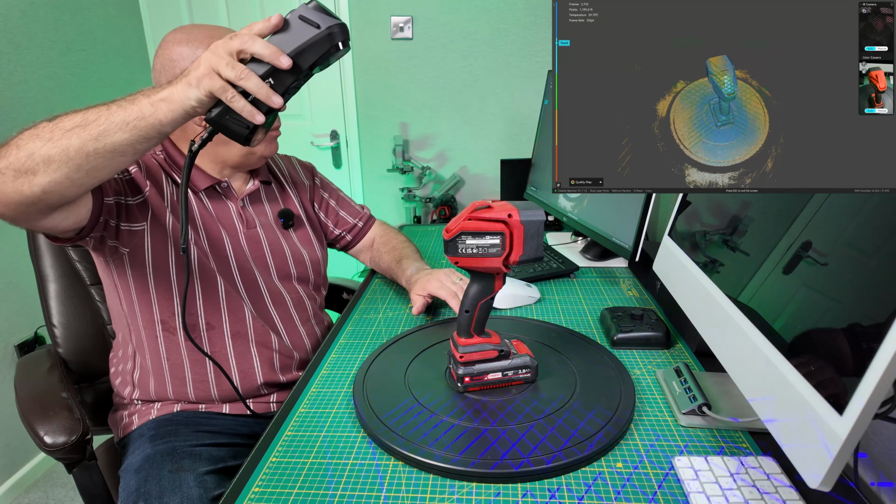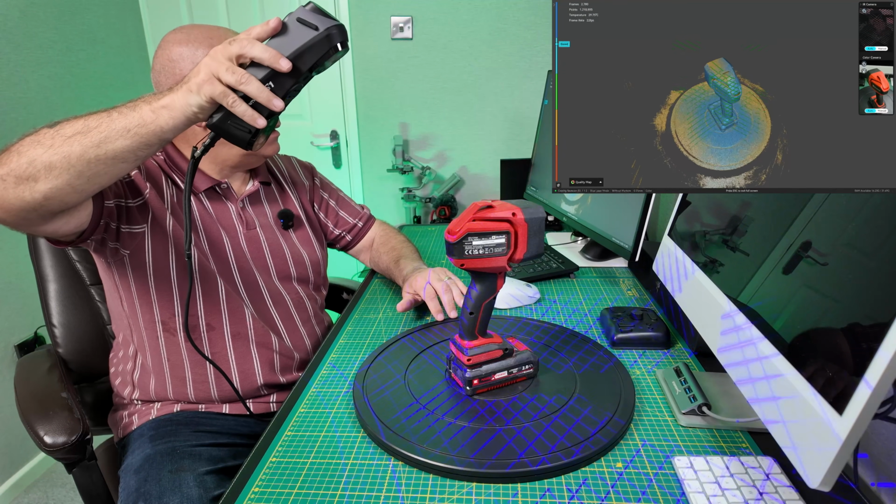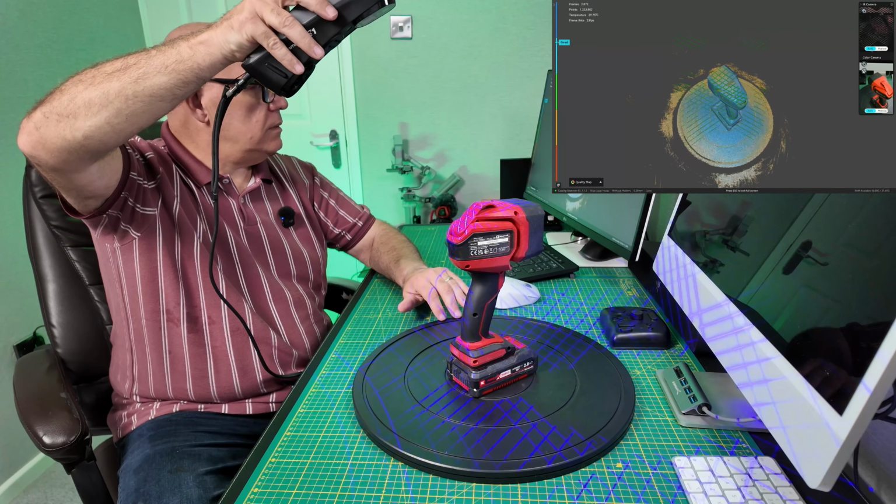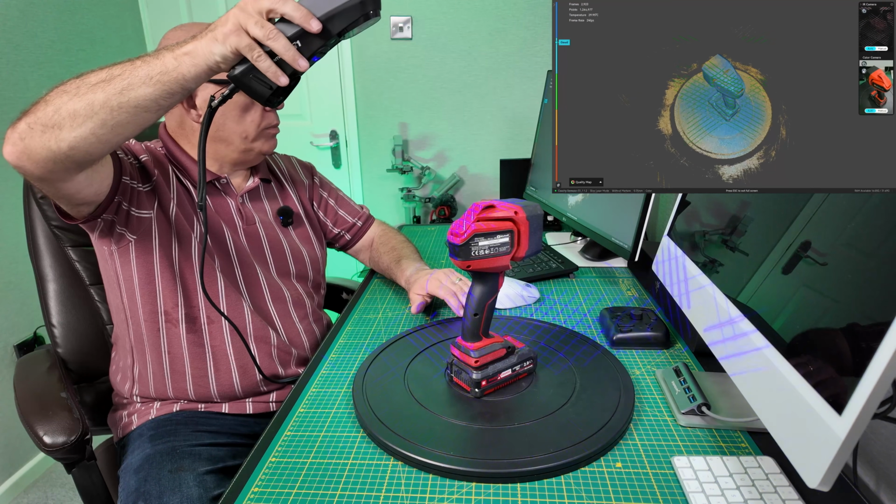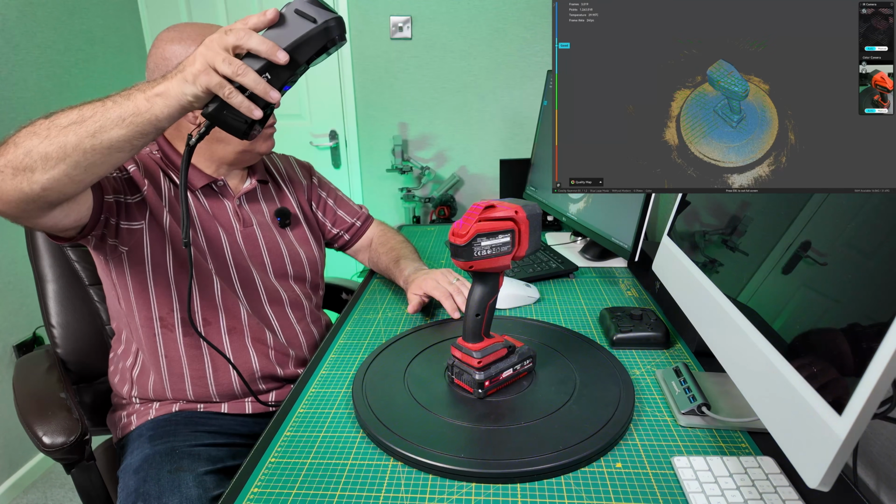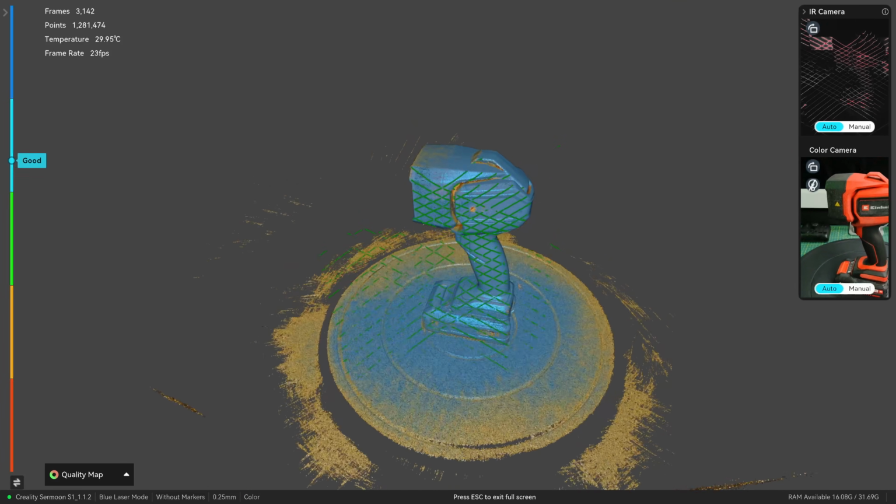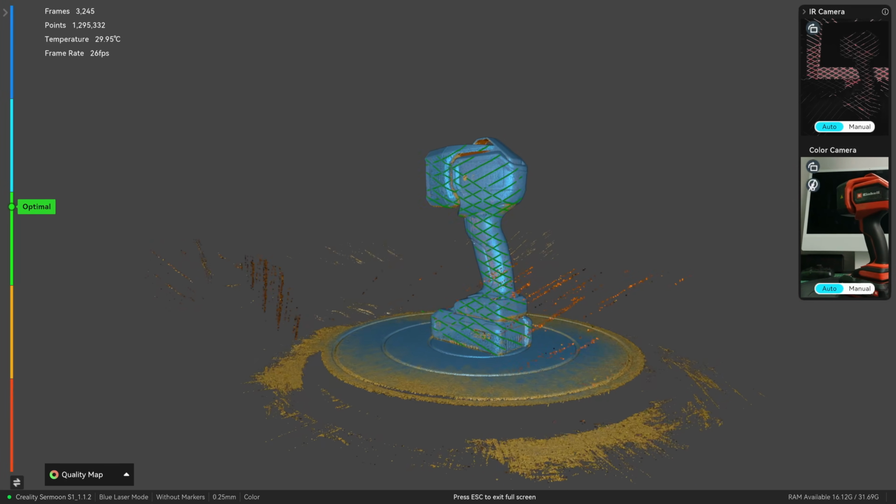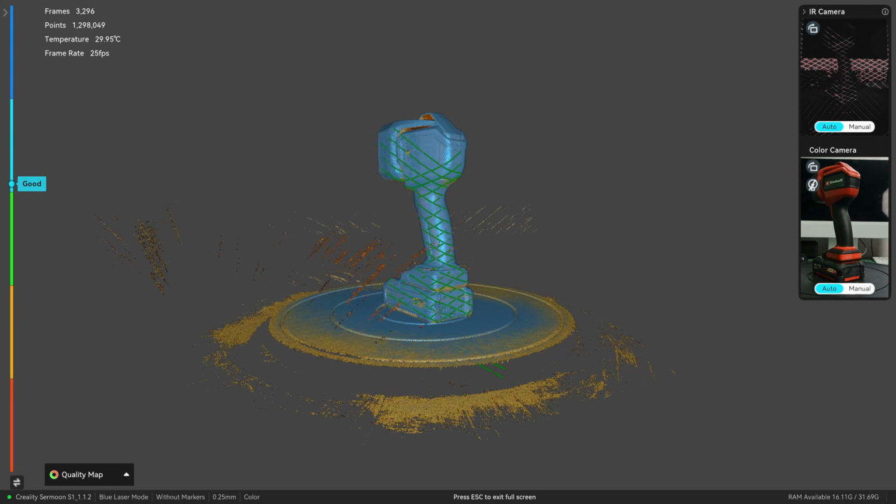So let's just finish off the top. Let's see if I can get the top a bit blue. Wobbling a little bit there, look, because I'm at the top and there aren't many features in there, but it's only a touch of a wobble. Come down to the side. Now then, have I got underneath the back of that handle? Let's see if I can get underneath the back of that handle.